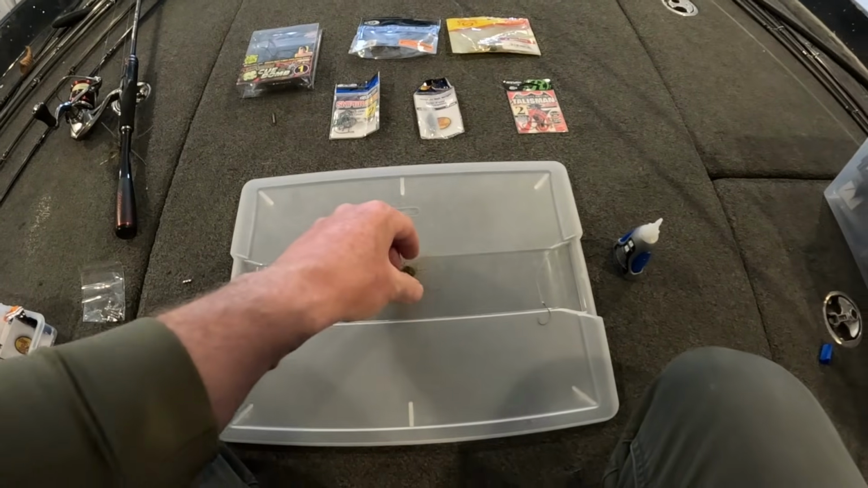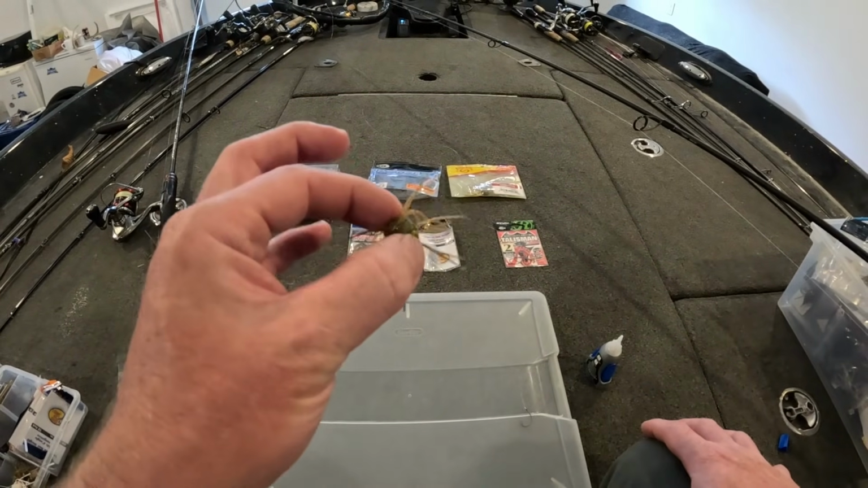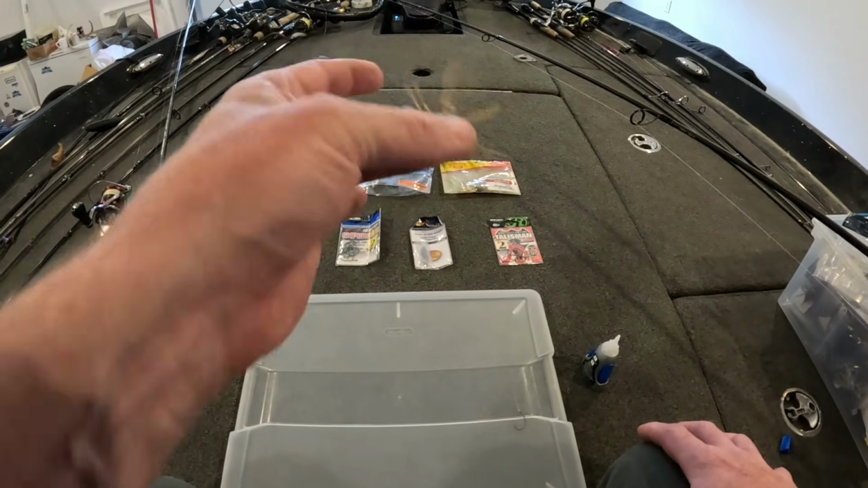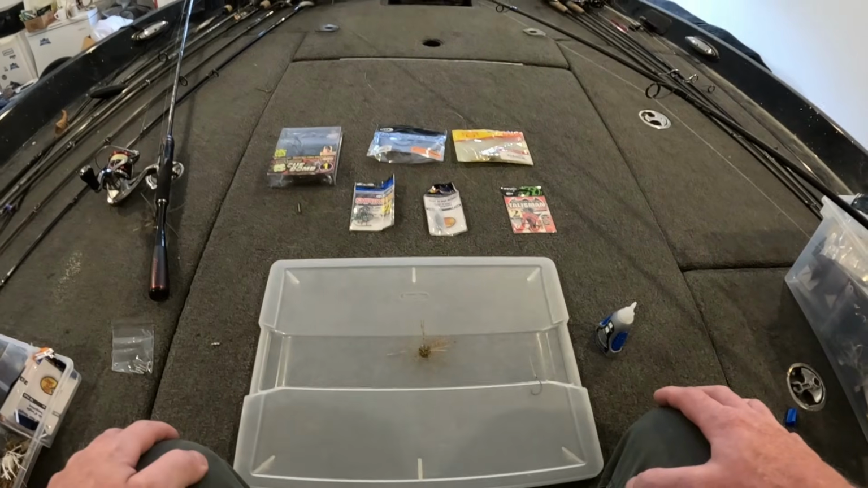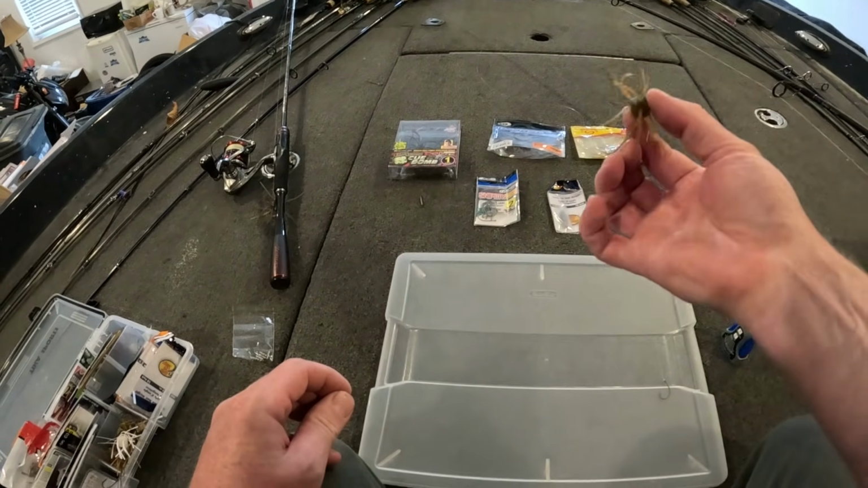All right guys, up next we've got the Strike King Tumbleweed. This is probably the one that most of you are familiar with because it's readily available. And it's quite a bit less expensive than the OSP. However, I do get more bites on the OSP for whatever reason. But this will get you some bites.